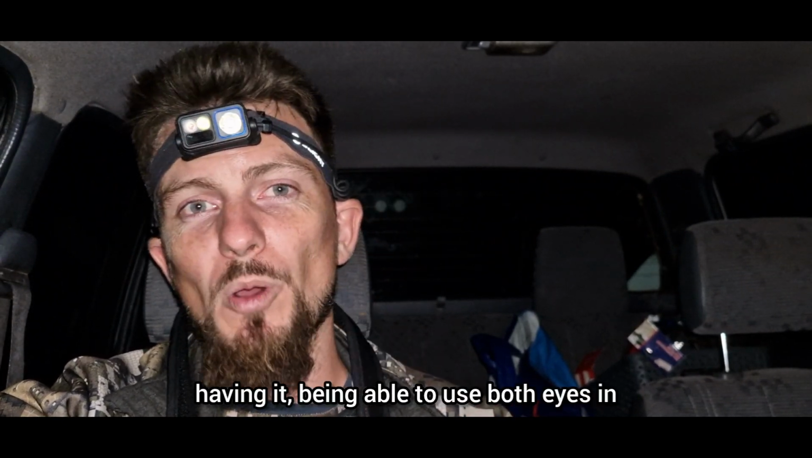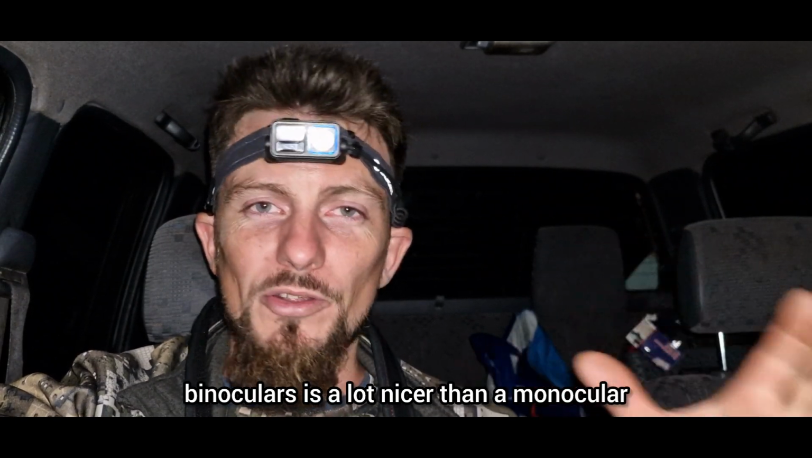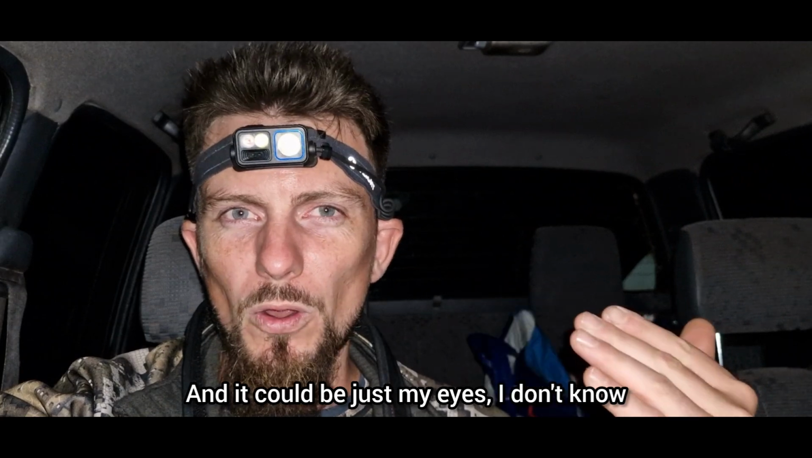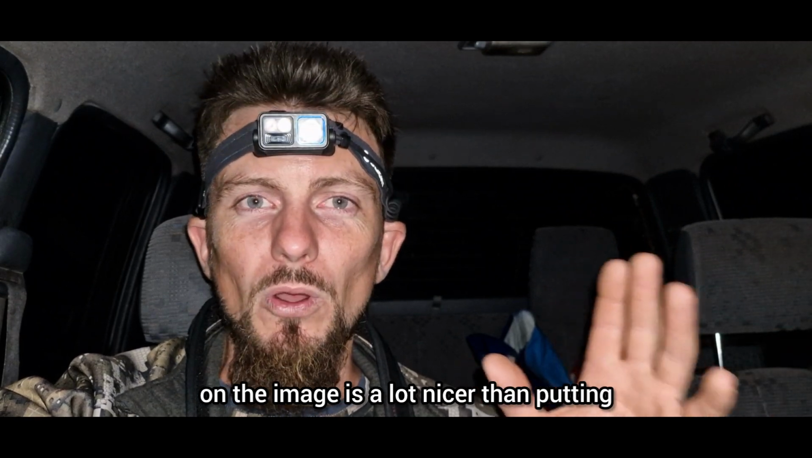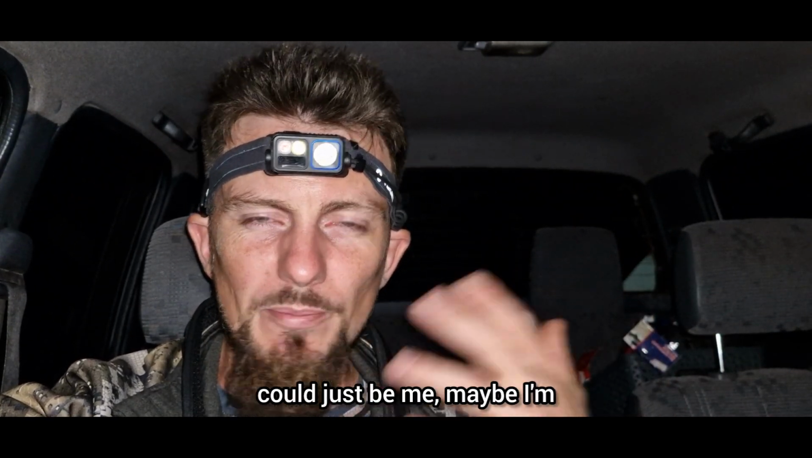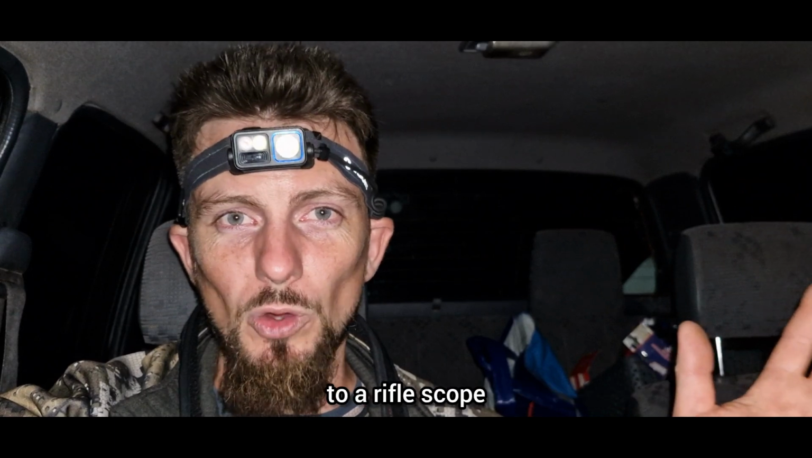I got to say, look, being able to use both eyes in binoculars is a lot nicer than a monocular. And it could be just my eyes, I don't know, other people may experience this as well, but being able to use both eyes to focus on the image is a lot nicer than putting a lot of strain on one eye with a monocular. Again, could just be me, maybe monoculars aren't something I'm used to. Saying that, it shouldn't be any different to a rifle scope. But again, could be just me.